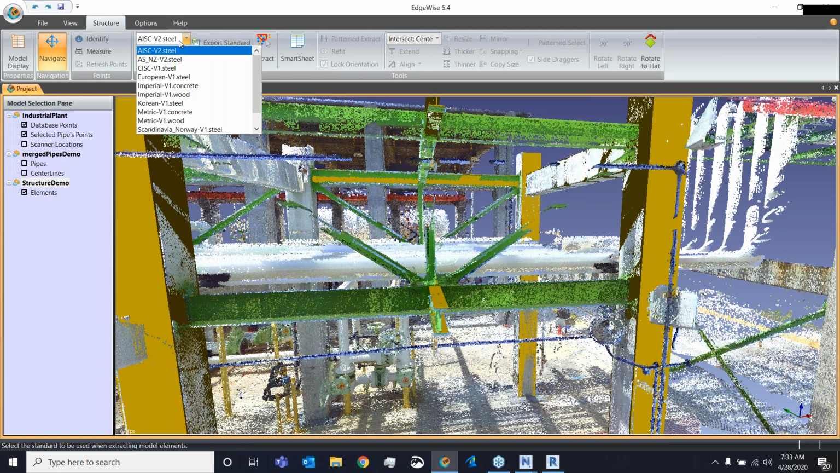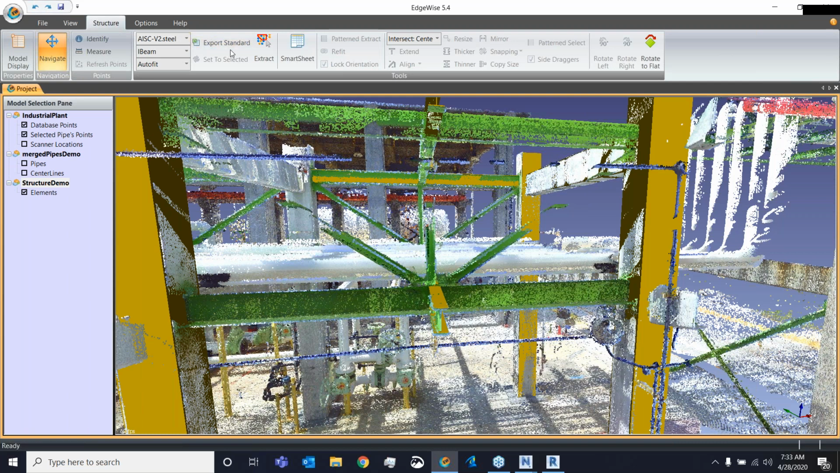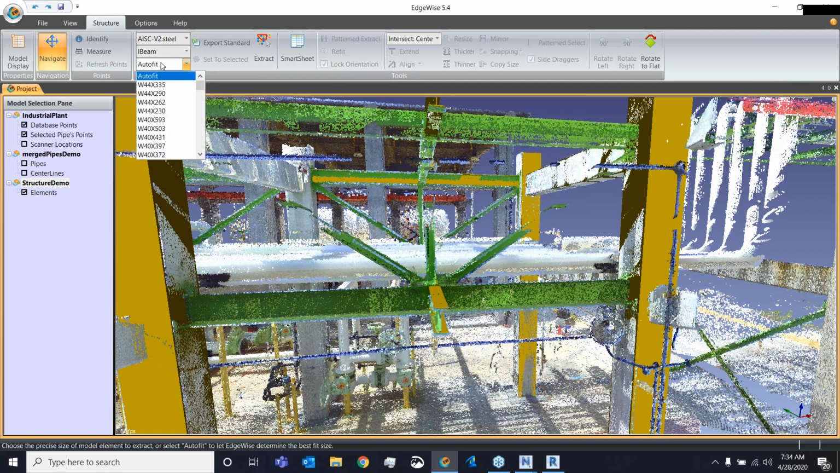In addition to steel catalogs, there are also wood and concrete catalogs for doing wood beams as well as concrete supports. Those catalogs are more or less all Excel spreadsheets, so you can export them out and use them as a template to create your own custom specs or custom size catalogs inside of Edgewise. Next up, the type. We can do I-beams, round tubing, channel, angle iron, tubes and tees, as well as cylindrical and rectangular concrete and rectangular beams. And lastly, the size: there's the auto fit as well as all the various sizes contained in the catalog.